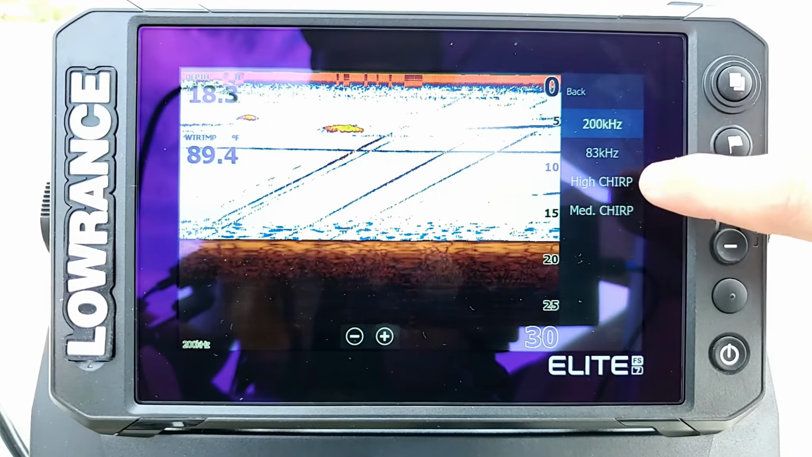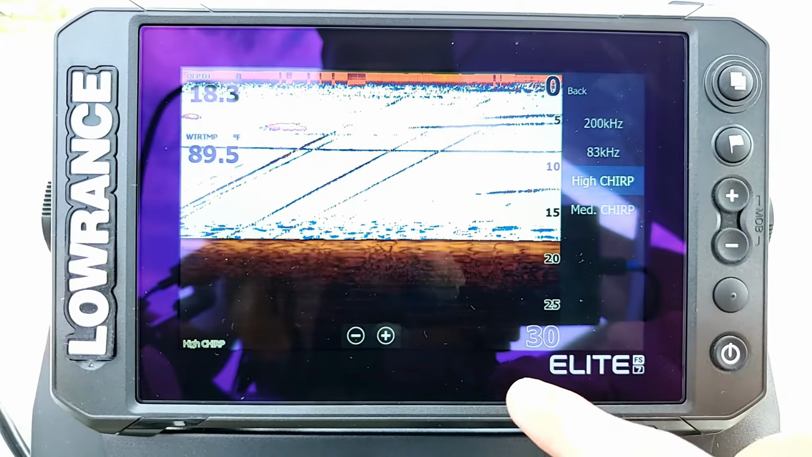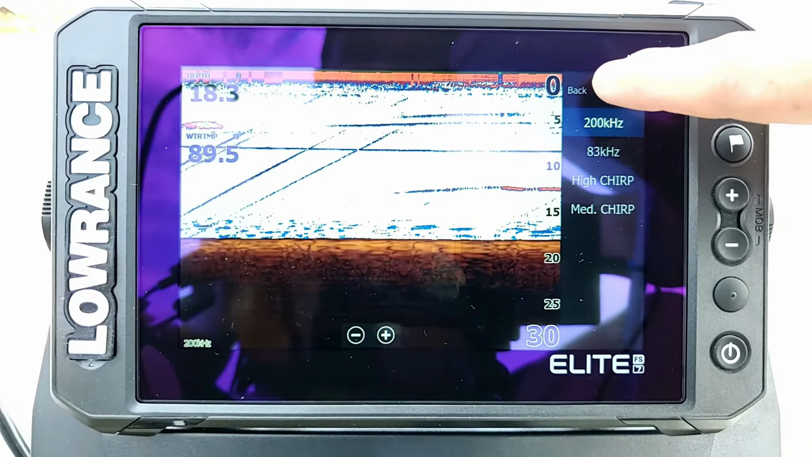Because we can see if we select high chirp here, it gives us a little message saying that structure scan is not available when chirp is enabled. So we're going to go ahead and just set it back to 200 kilohertz. Now let's go ahead and go back.